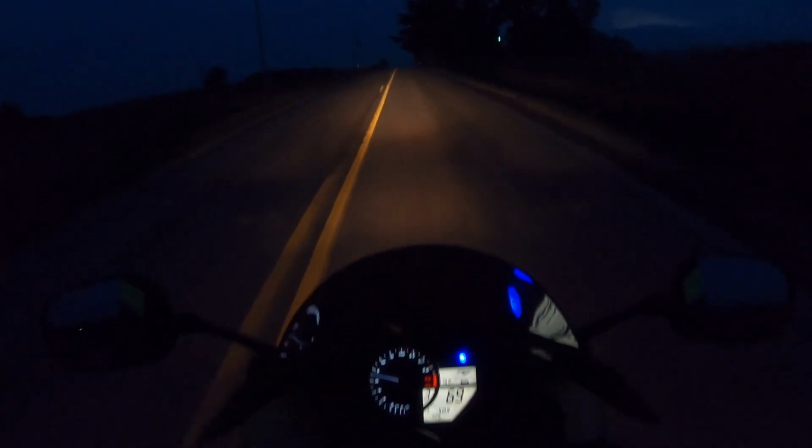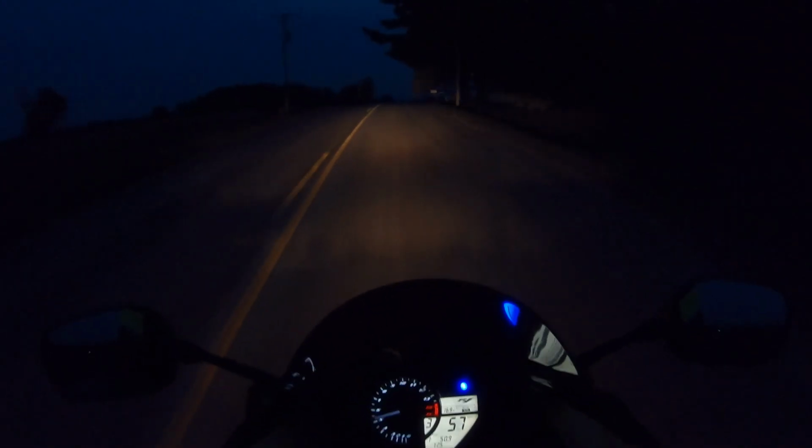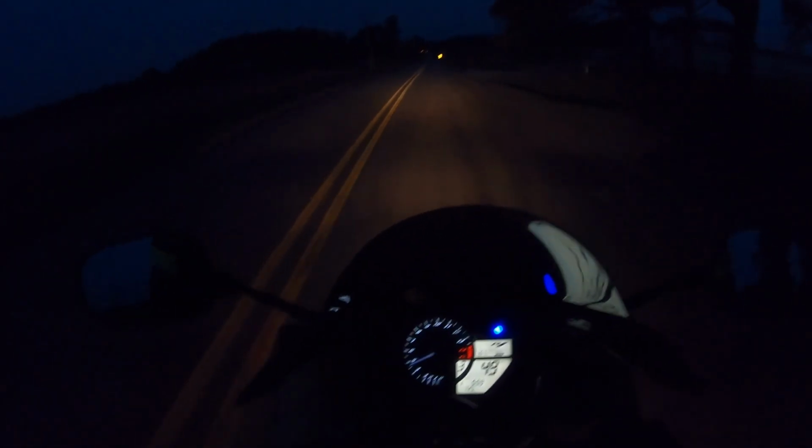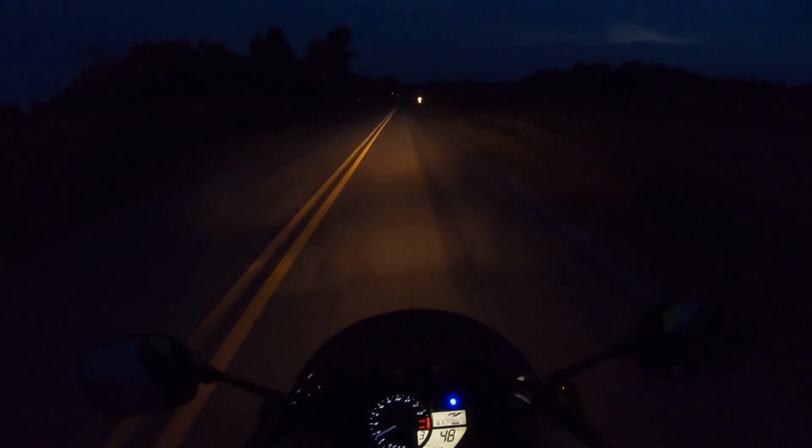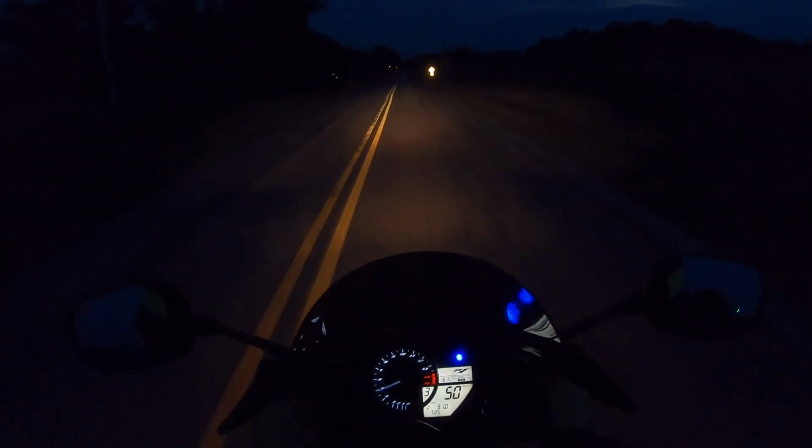Oh man, that was just second gear. My shift light came on there, if you guys could see. So that was second gear. So this bike does, I don't know, whatever that was in second gear.